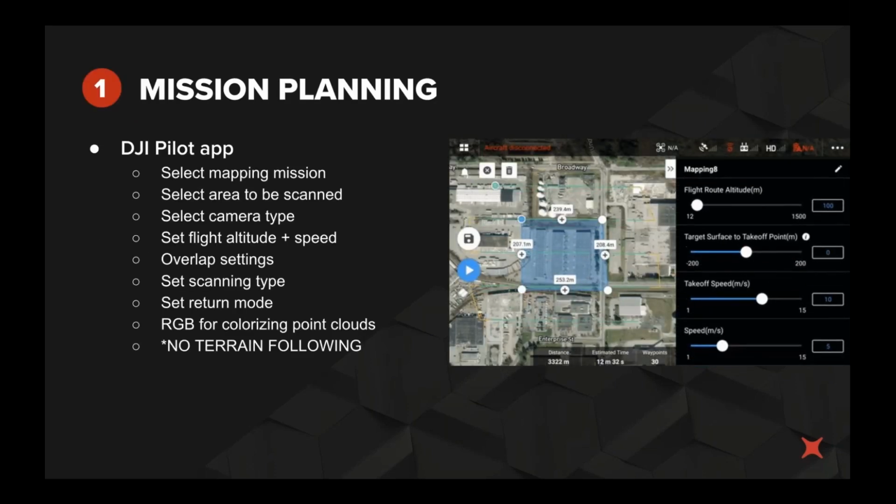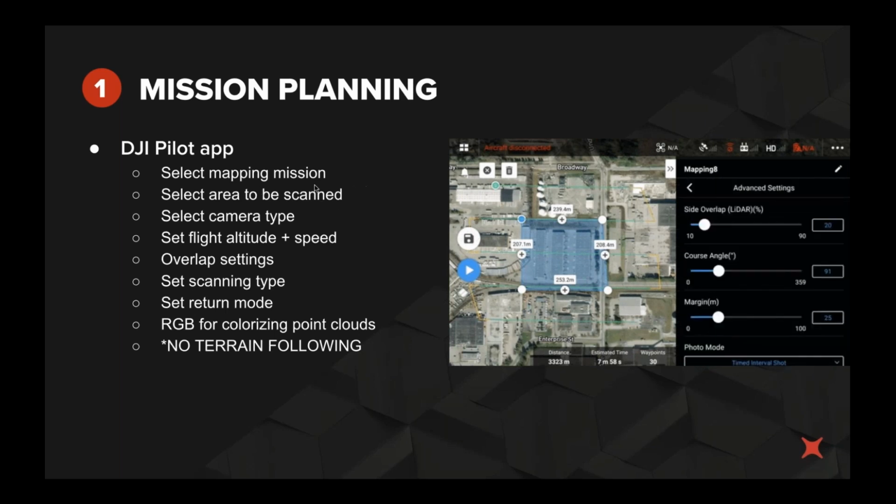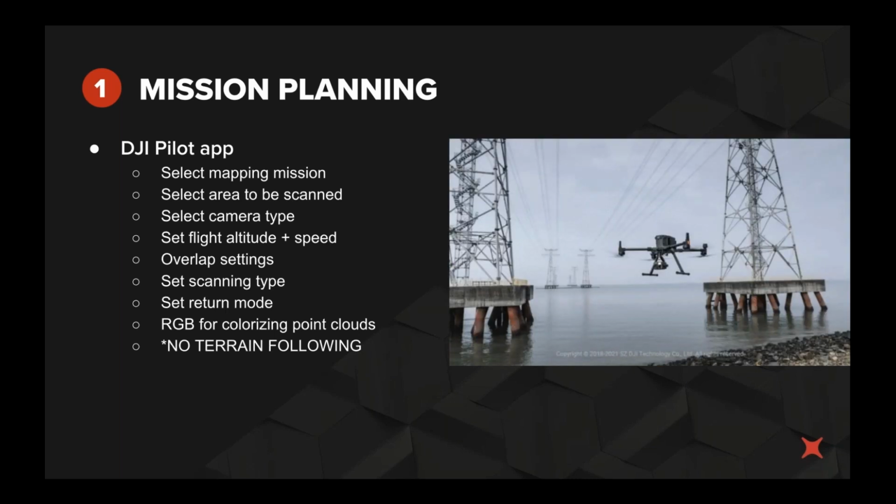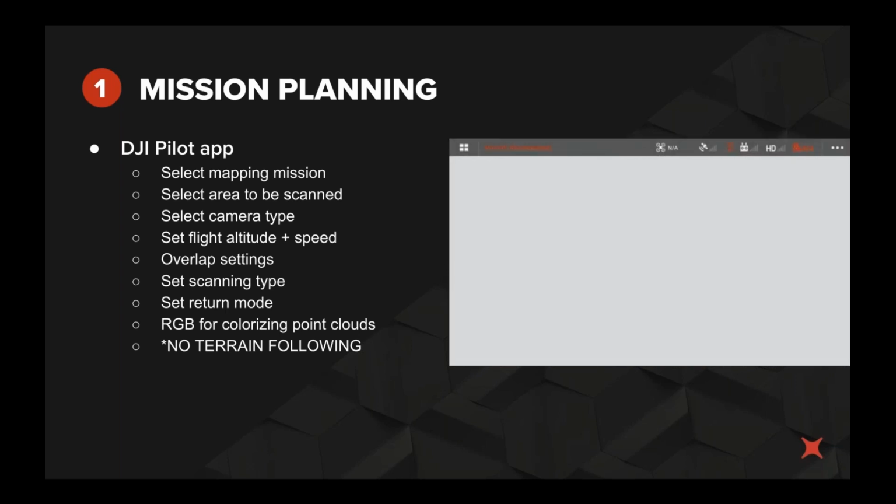So with mission planning within the DJI app, it's all completely integrated, which makes everything super simple to do. The first thing you do is select the mapping mission, then select the area that you want to be scanning, and then select the camera type. Within the DJI app, there are two options with the L1. You can do a LiDAR scan, or you can do a photogrammetry mission.